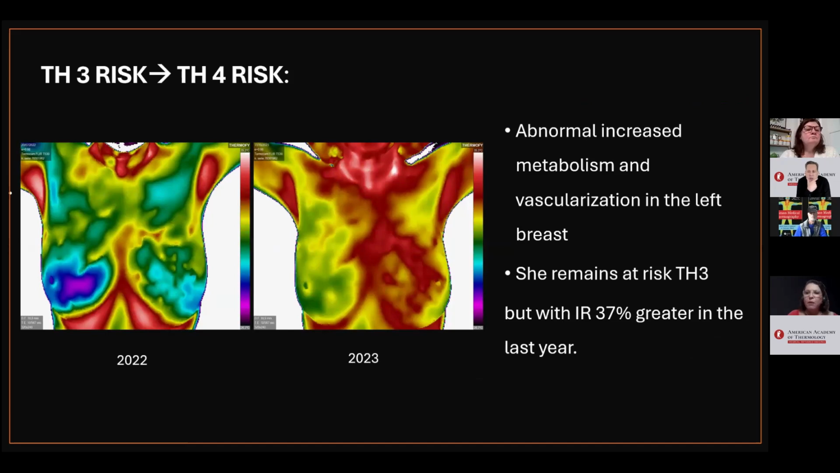This is the same patient. She remains at thermovascular risk level 3, but has shown progression in the alterations of the left breast without hormone therapy. Over the past year, the average temperature of the left breast has increased by 37%.